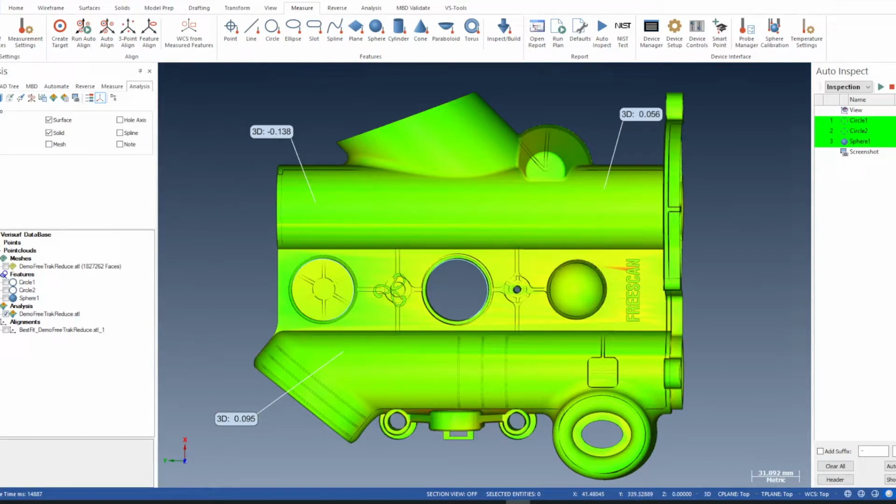So that was registration of a mesh, of a scan with a handheld scanner, automatically meshed, automatically registered, and then analysis in a plan as well, and a color map.